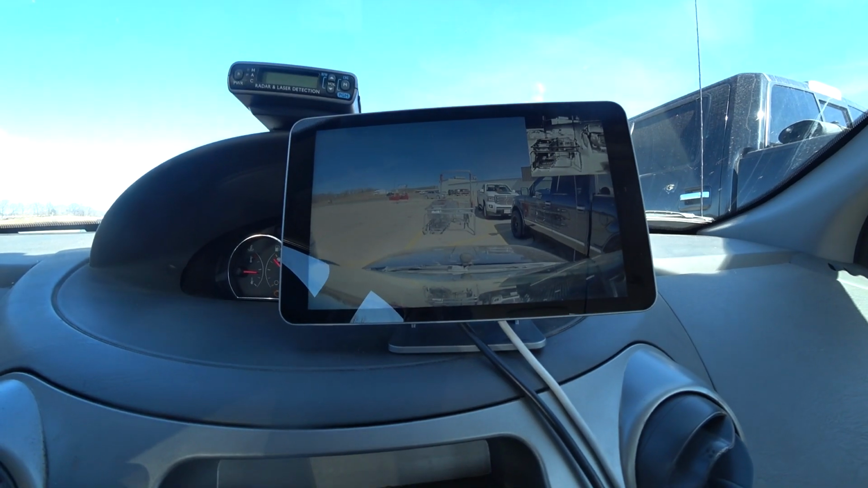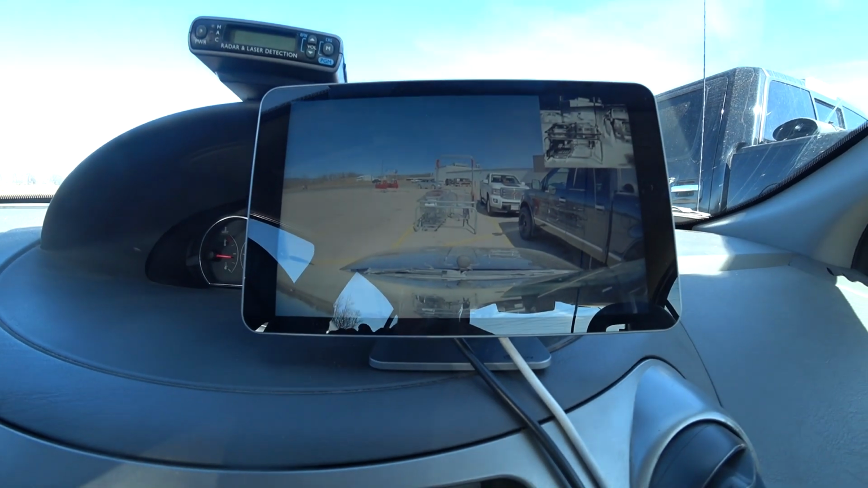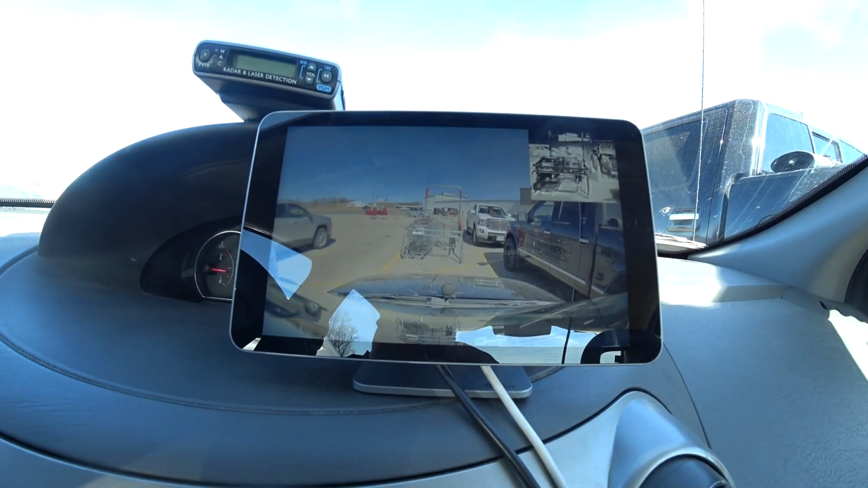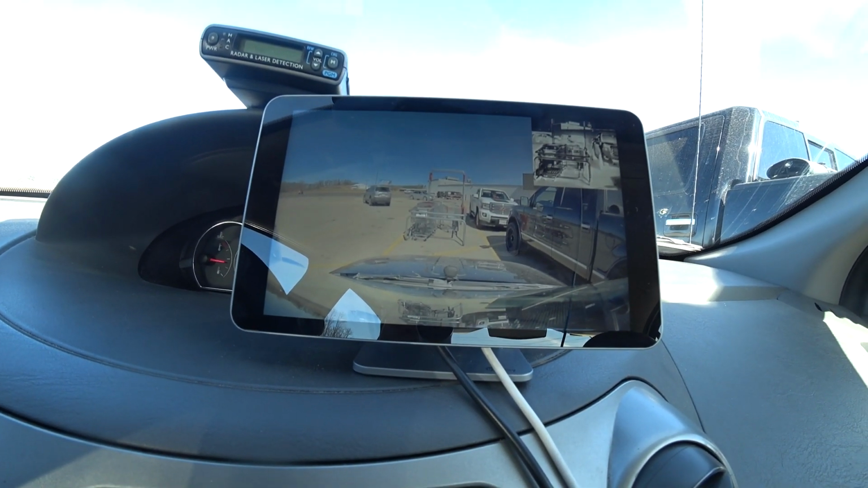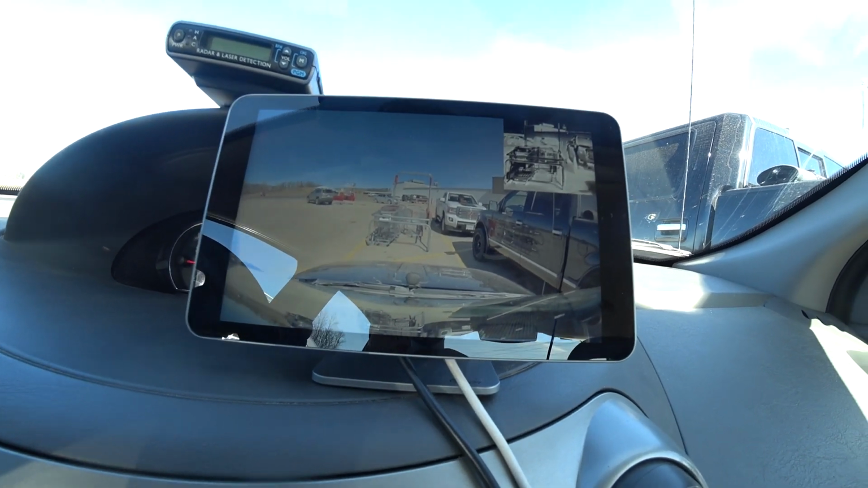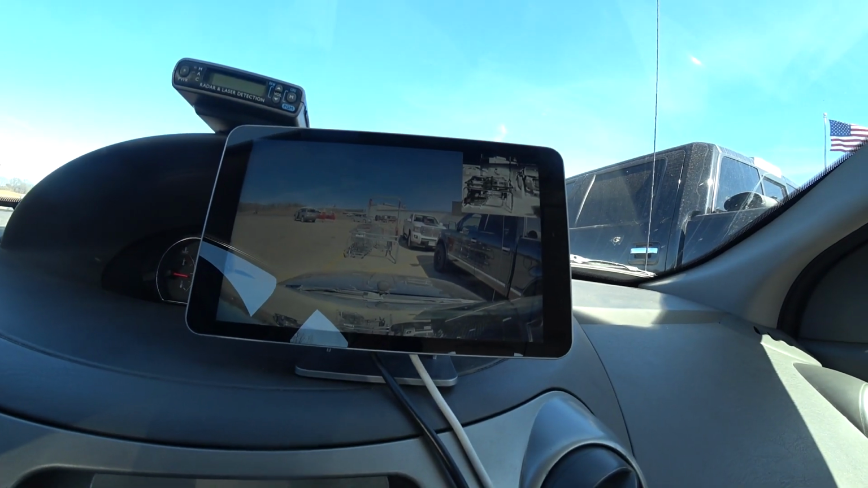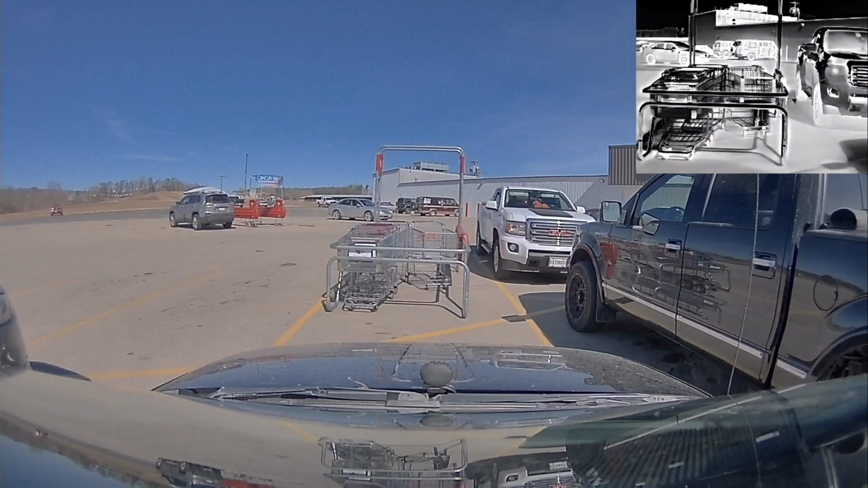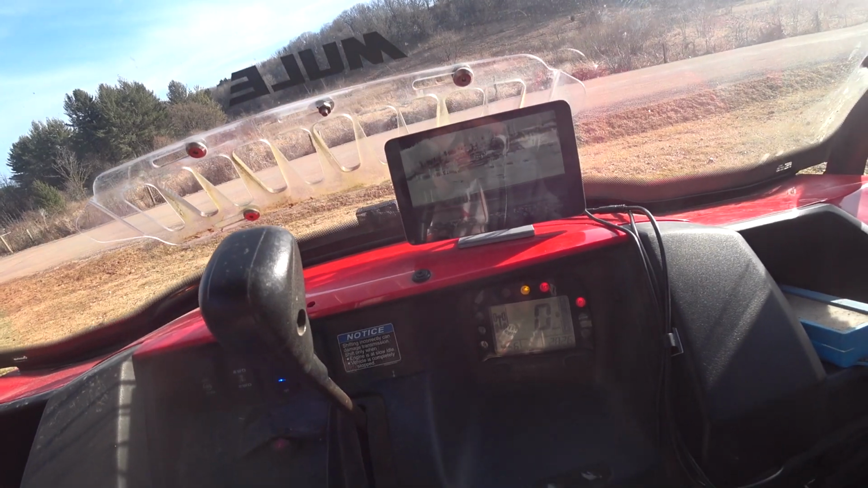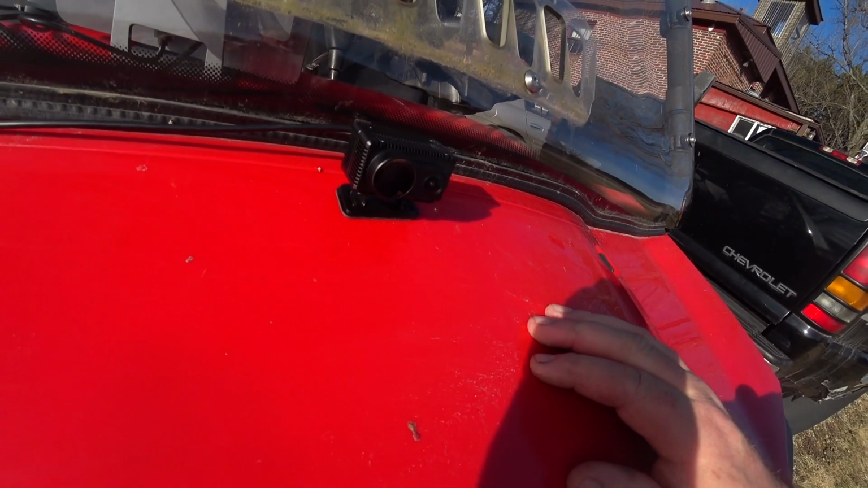Check this out. I'm way in front of this car right here, and you can see that bumper. I'm about probably 2 feet in front of it, and you can see that bumper. That's how wide of a view this thing is. 2 feet in front of the rear wheel on that pickup truck too, and you can see that wheel. That is awesome. Thing works outstanding for a side-by-side. Mounted the camera on the front of the side-by-side, works quite well.